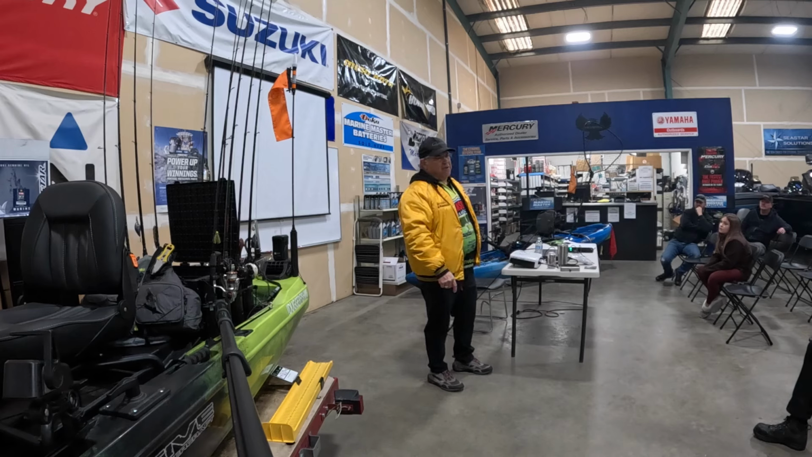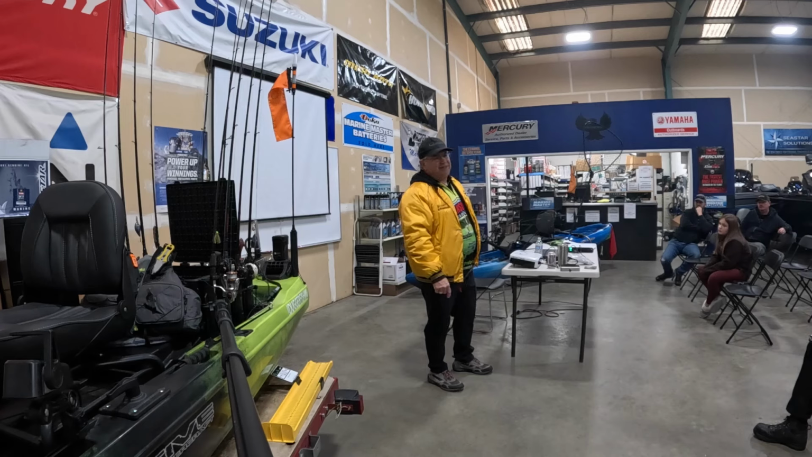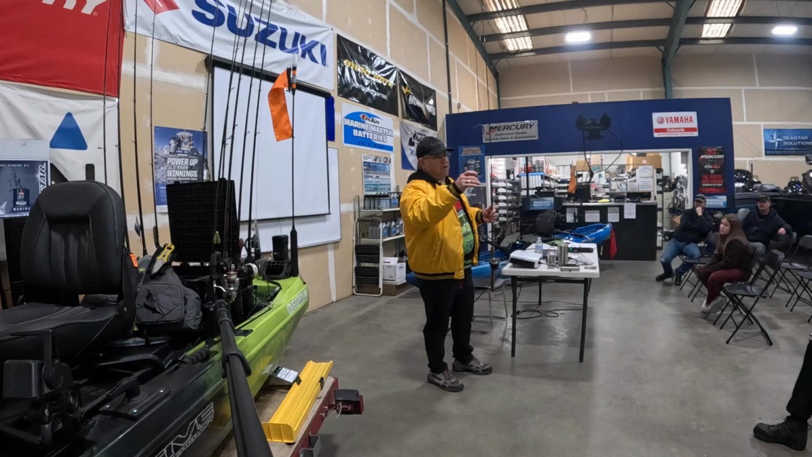That's a big mistake people make, is they get lazy and they haven't had a bite for 15 or 20 minutes, so they don't bother to change their knot, and then they catch a 6-pounder and it breaks off and they wonder why.